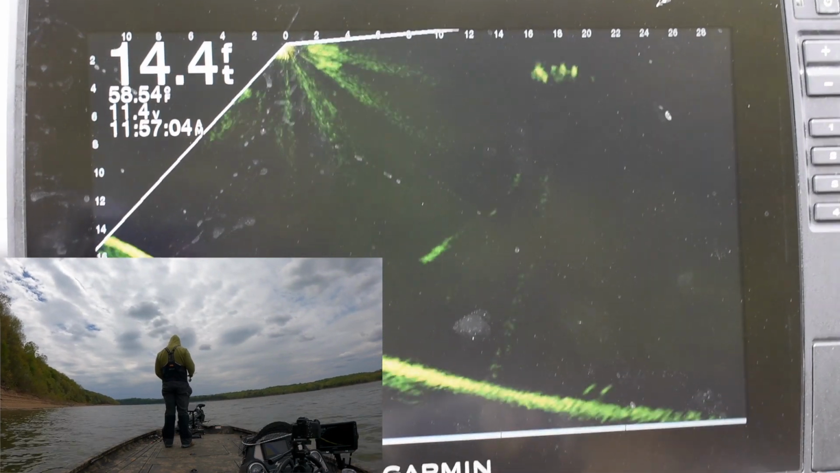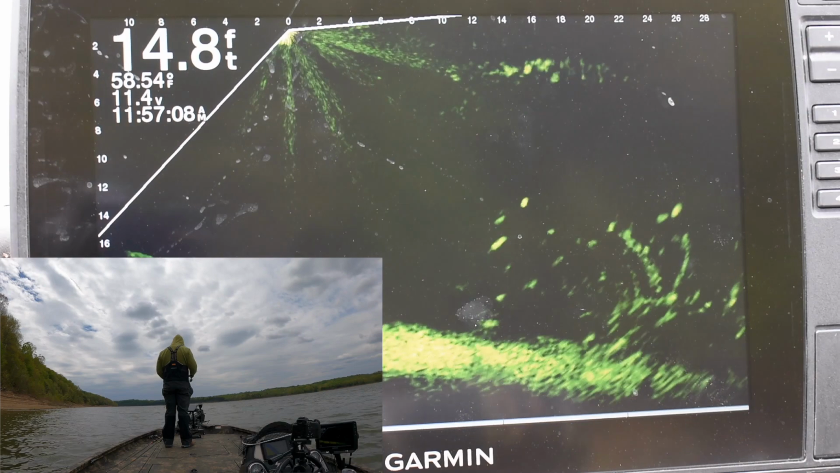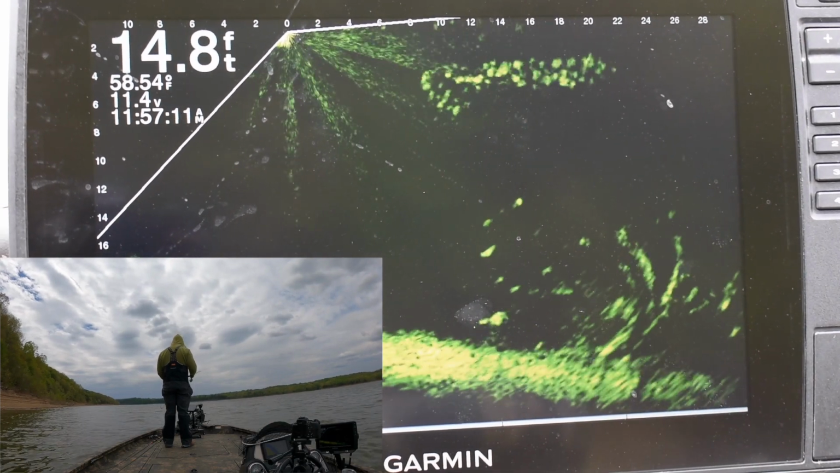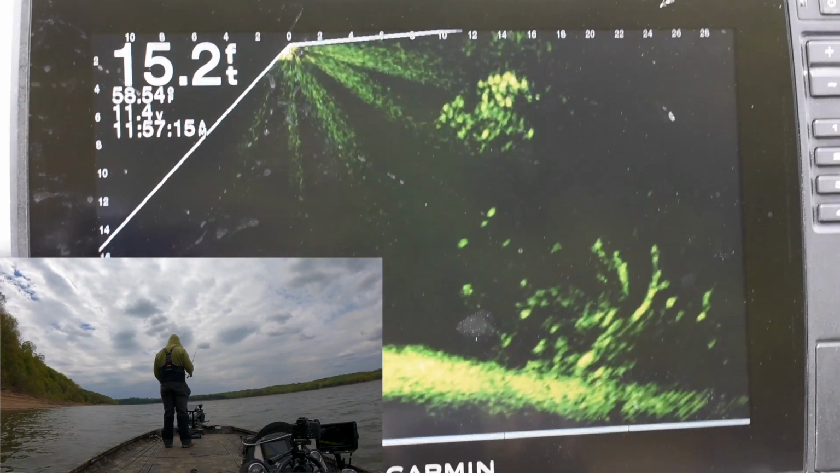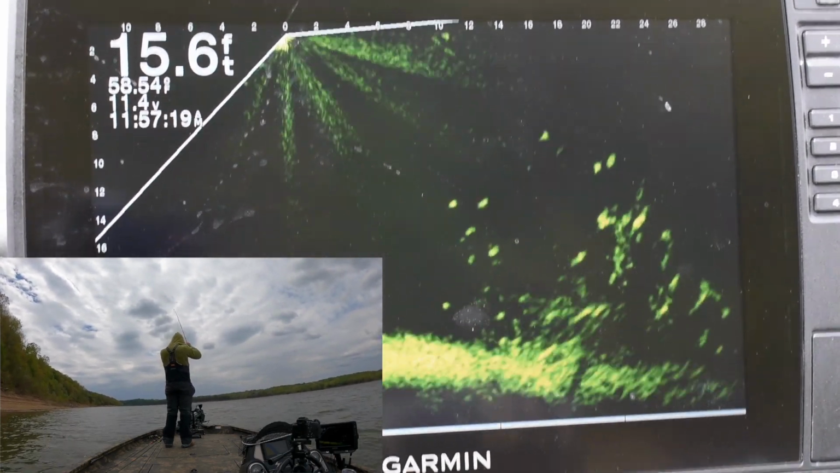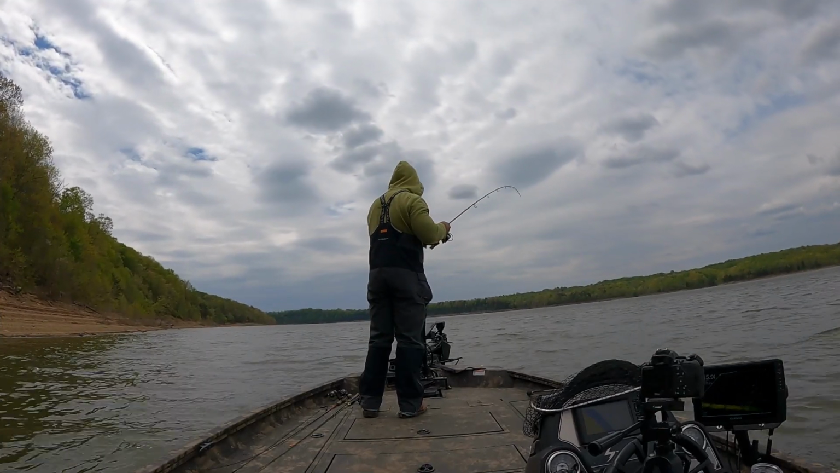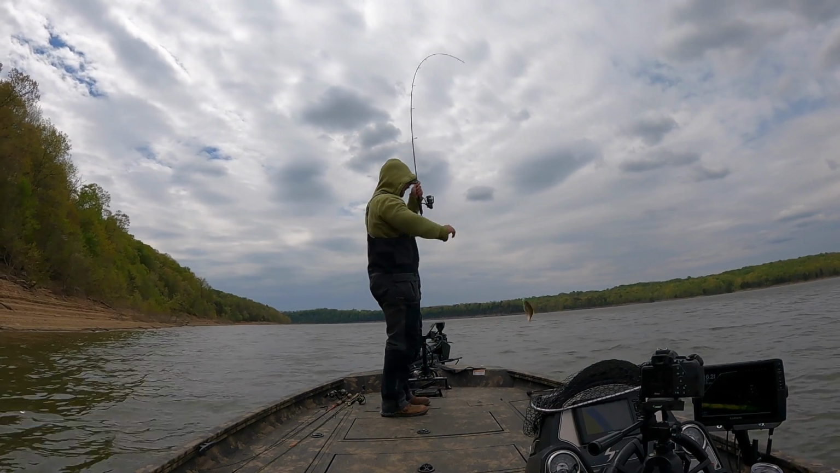So just cast it out there. And like I said, the wind, it's rocking and rolling. Let's see where the line comes down. And I believe at this point, there it is. You can see the line there. I got the fish. So I believe at that point we'll see if I step on spot lock there. No, I hadn't spot locked yet.